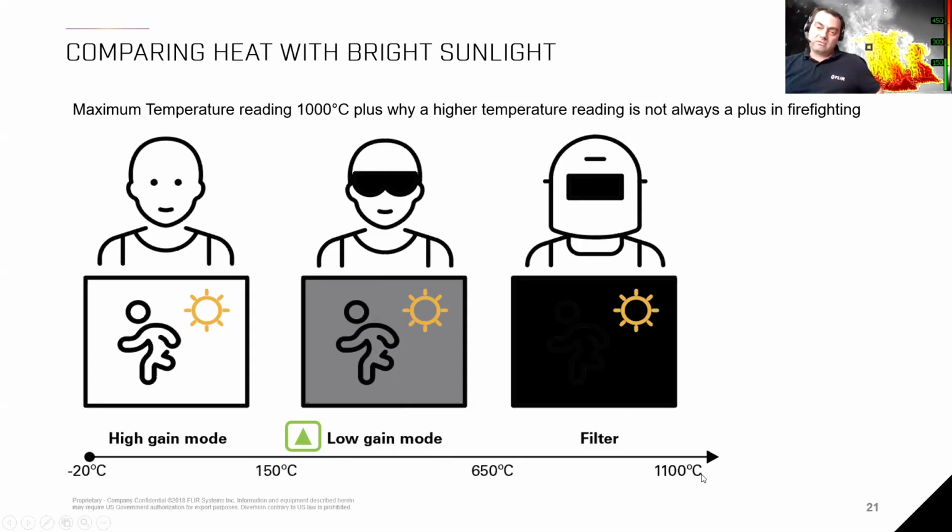If you have higher temperatures, you need to apply a filter in a thermal imaging camera. That's just physics. It would be like being out in the sun, having your sunglasses on, and additionally putting a welding shield right in front of your face. You can perfectly look into the sun, but you can't see a person right in front of you anymore.